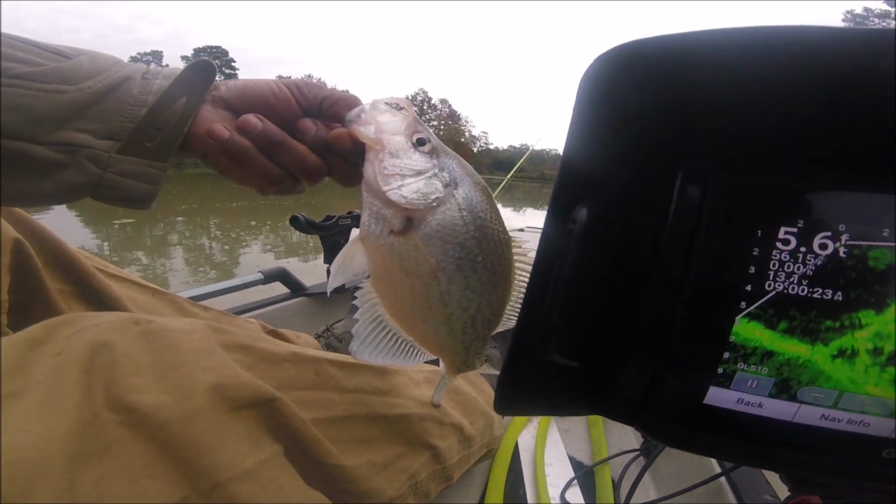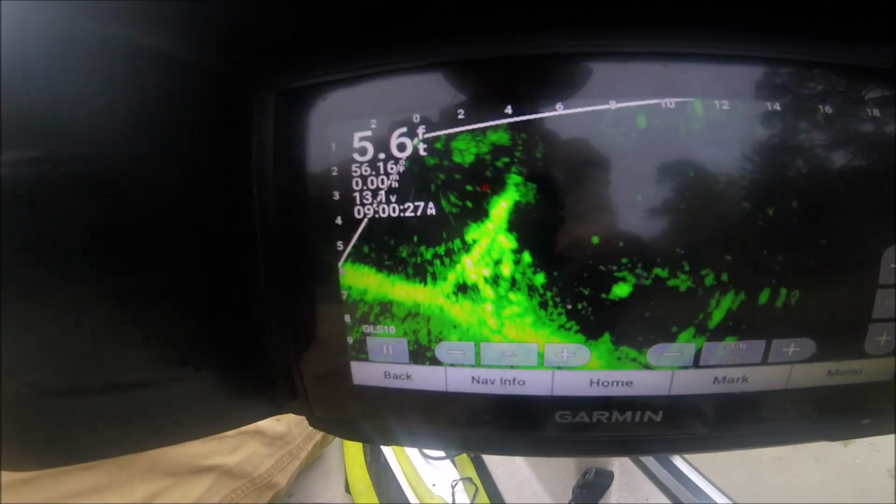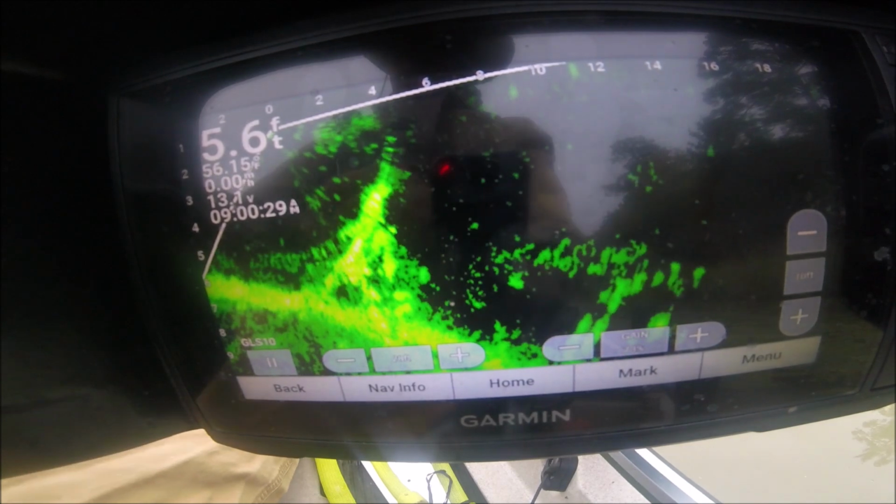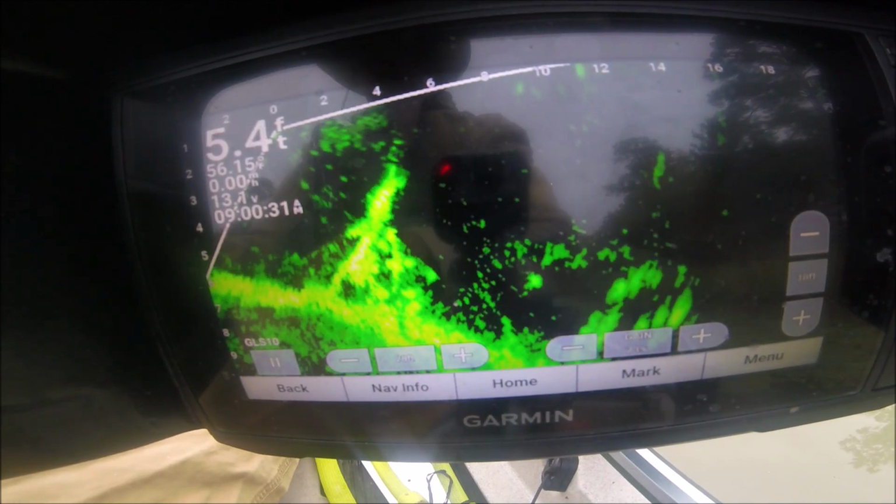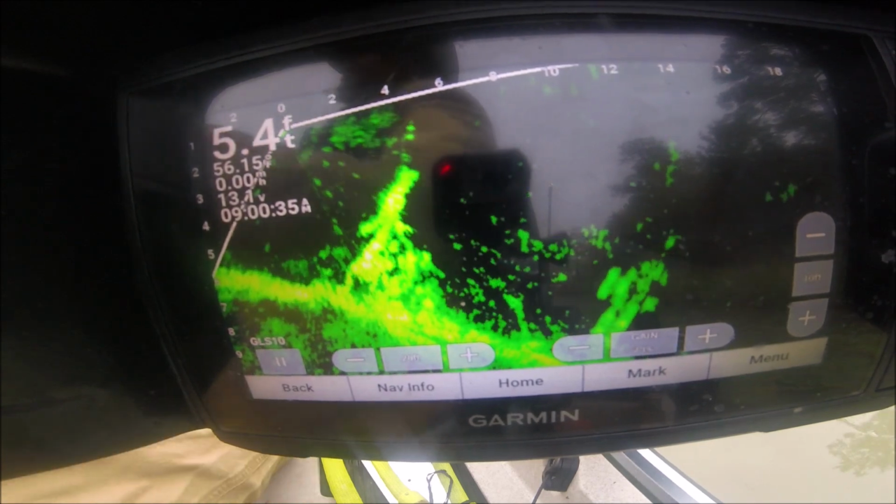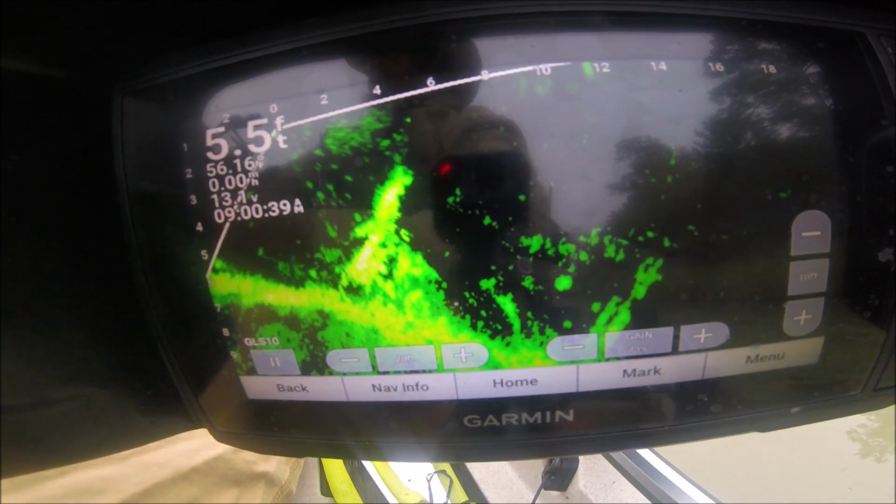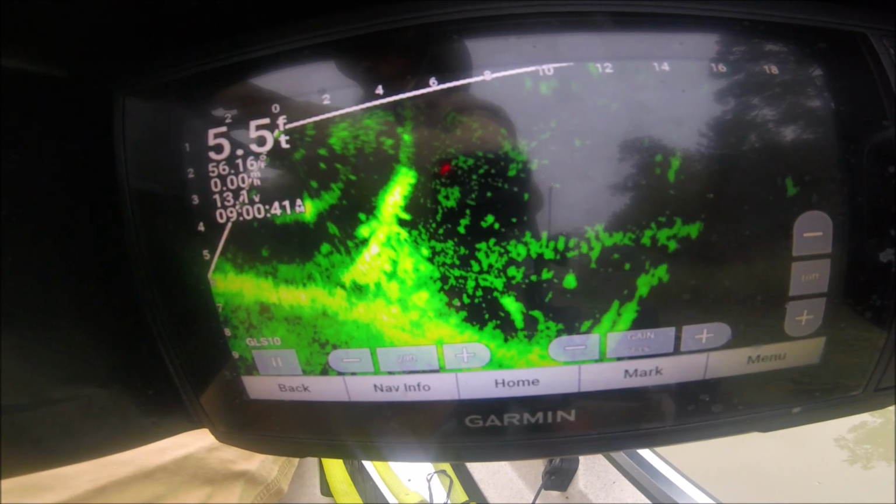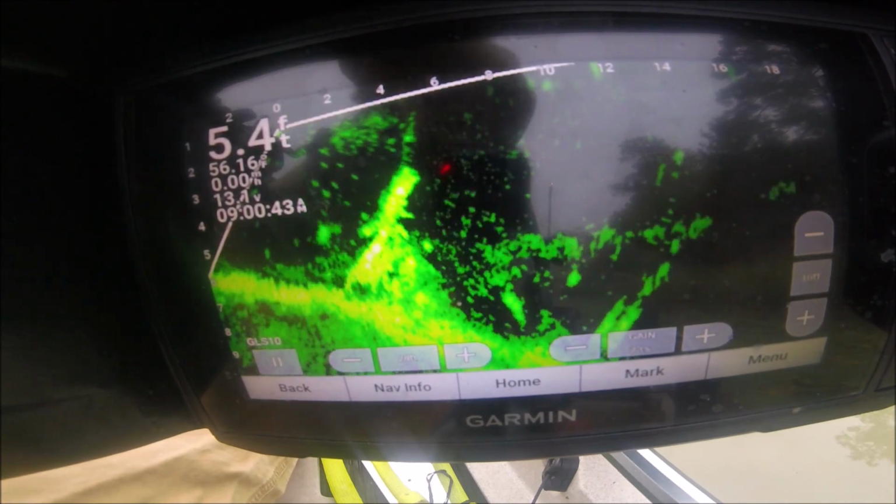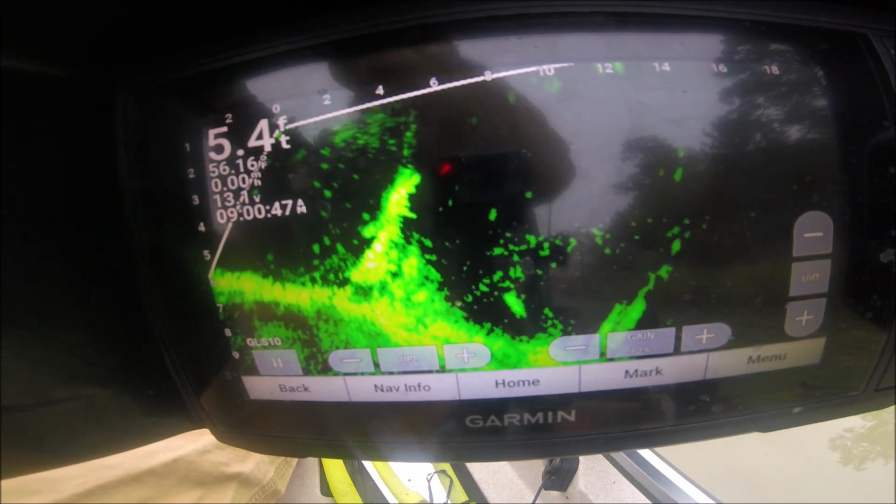They're active. They're attacking that jig, man. When they see my jig, it ain't no thinking about it or looking at it. And it's straight out of the box. I ain't did nothing. All I did was put it back in the water like I was using it yesterday. And it went to work right away after that small fish. Got a better fish.